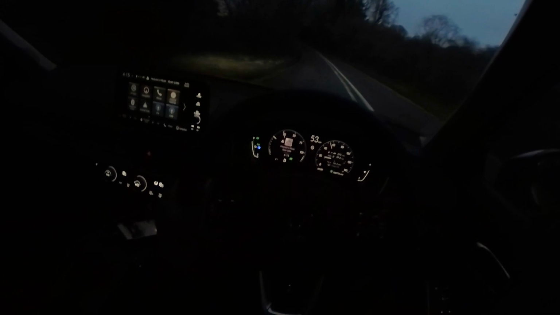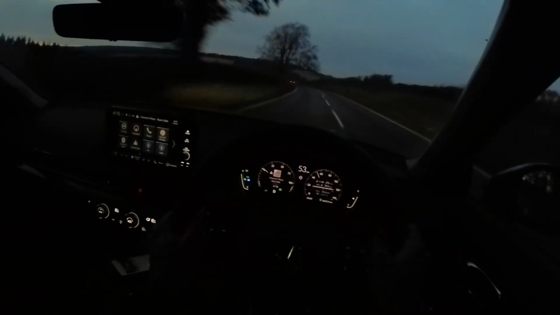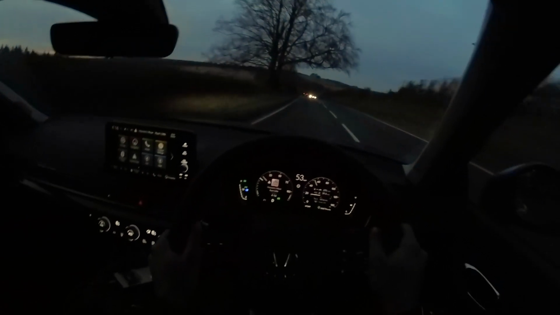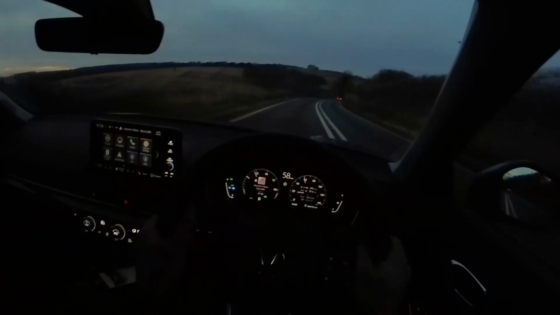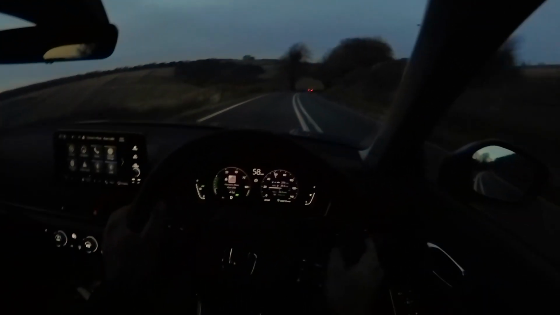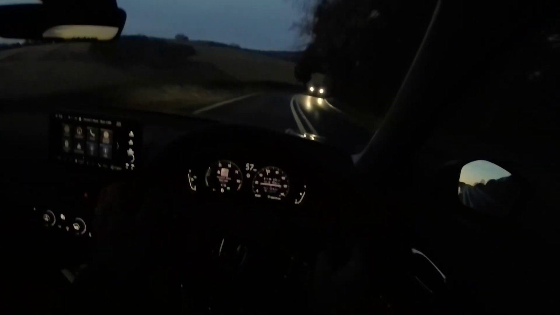Again, it's really nicely balanced. I think that's a really good way to describe the way in which Honda has set this car up. It's comfortable enough to allow you to use it every day and do longer trips, but it's still got the right amount of tautness, if that's even a word, to offer rewarding driving and pretty fun handling as well. It bodes well for the Type R, which hopefully I'll get my hands on at some point in the future.